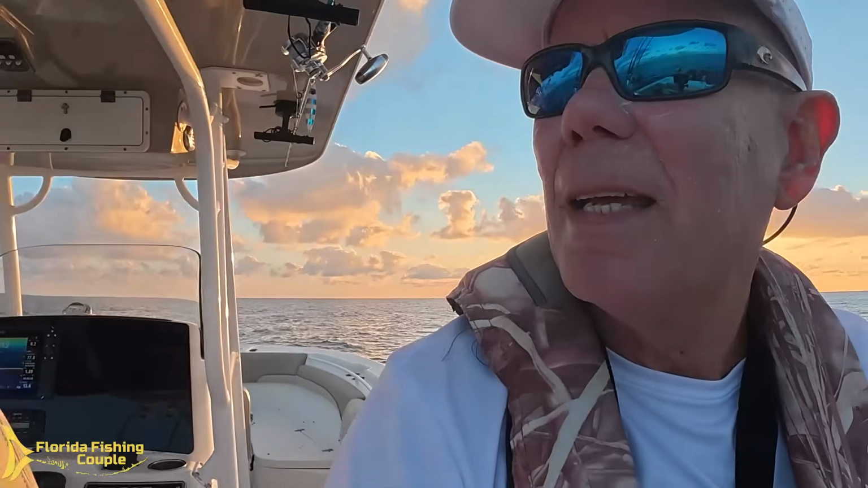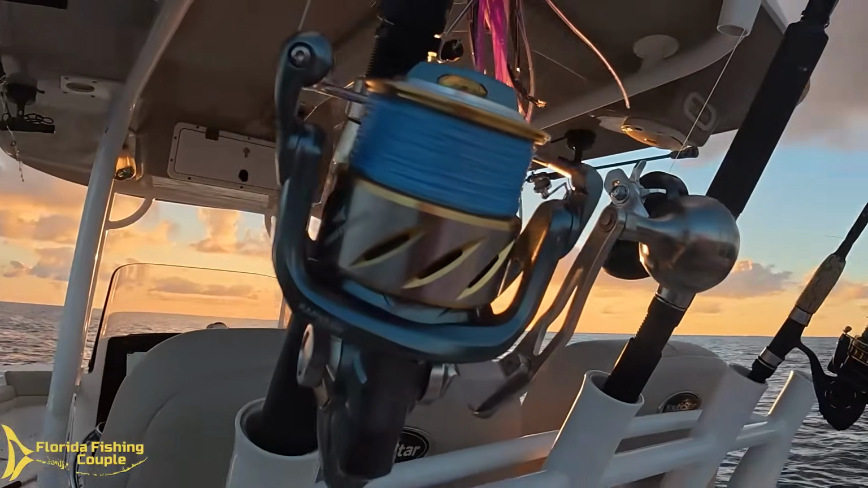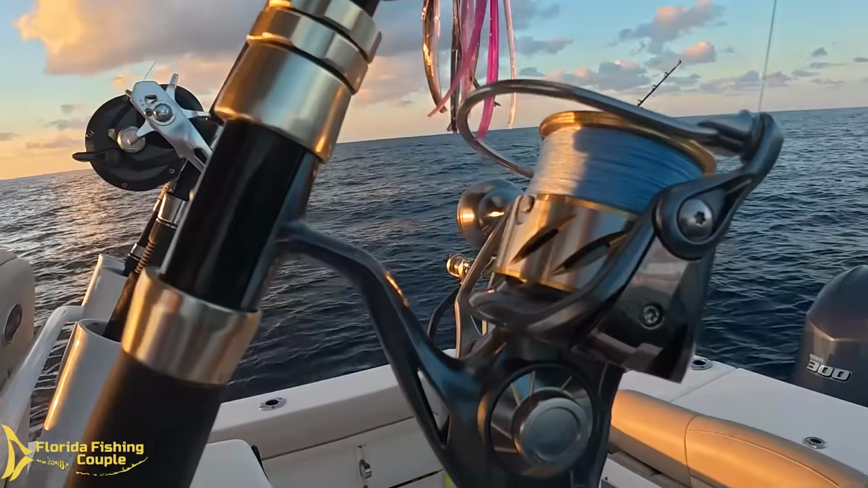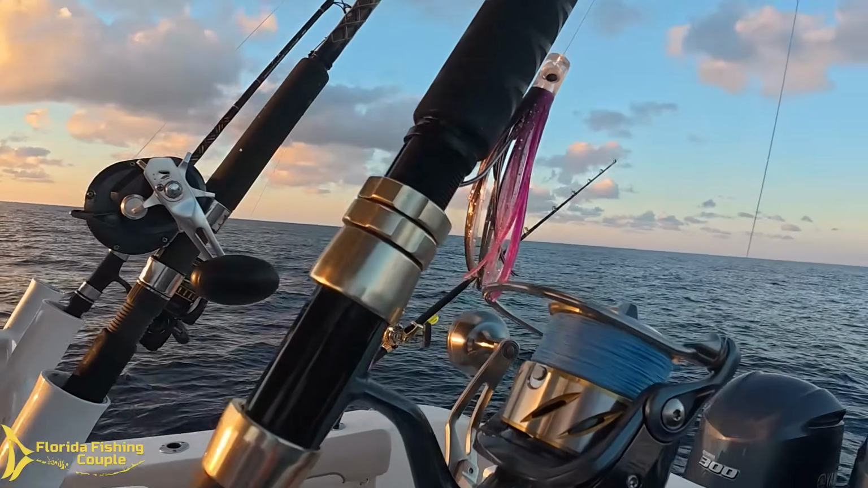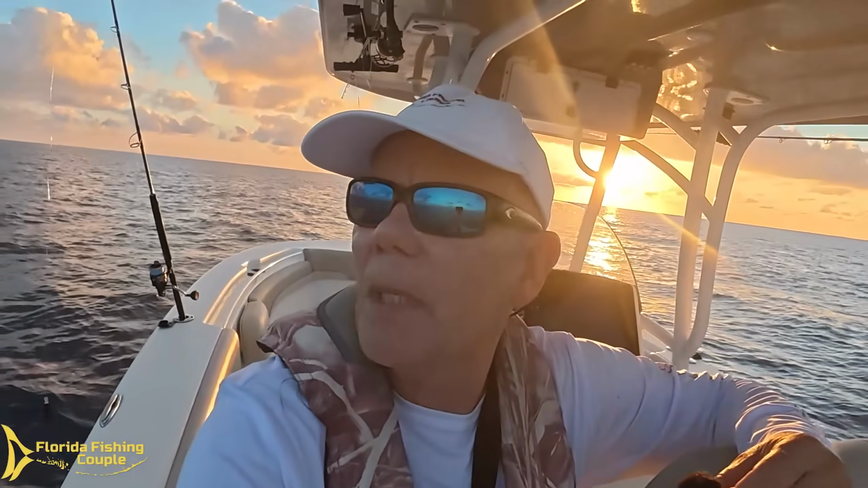So anyway, the star of the day today was the gas king. Yep, with a feather. That was one, and it did a fantastic job. I got it spooled up with some 30-pound Diamond Braid, and of course the famous feather, which are getting harder and harder to find, by the way. So if you can find a feather, buy it, because they catch everything.